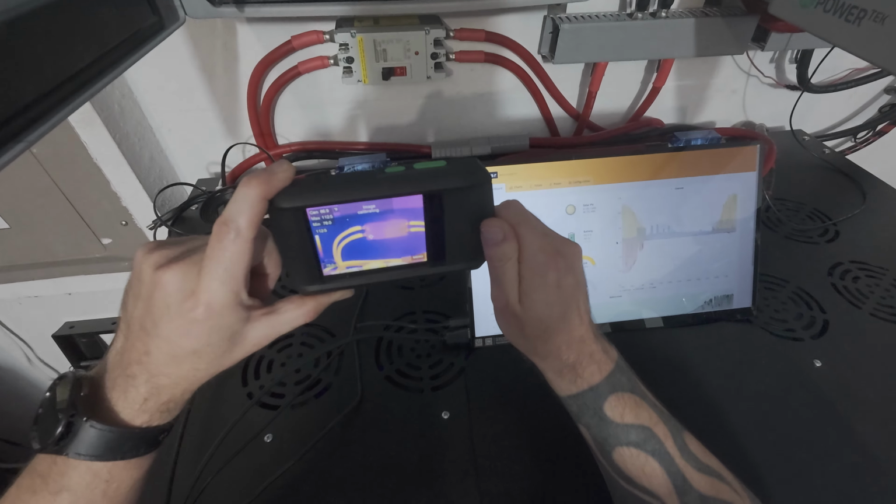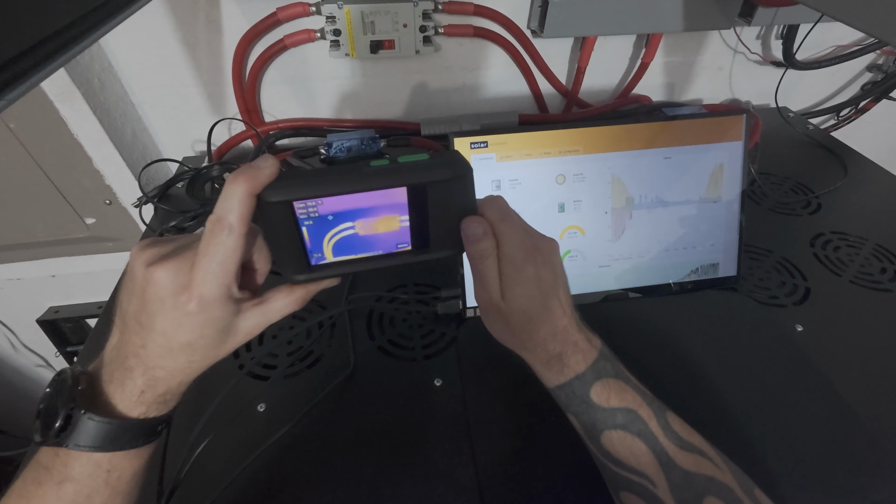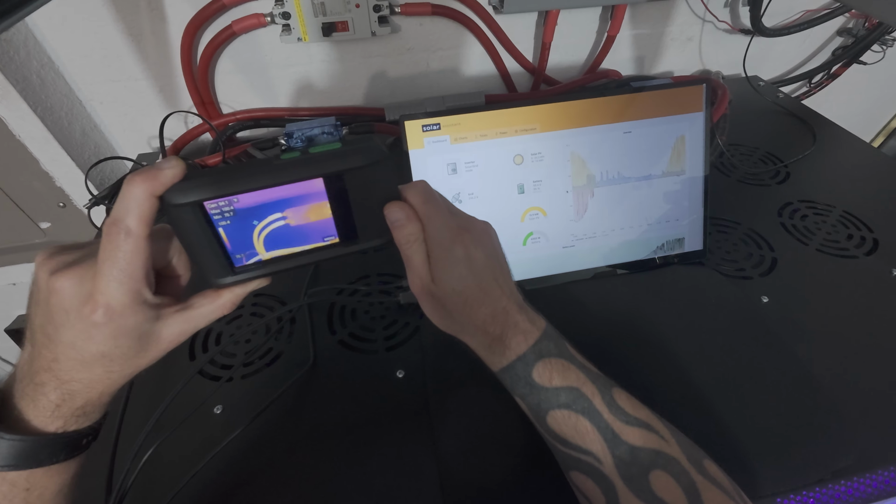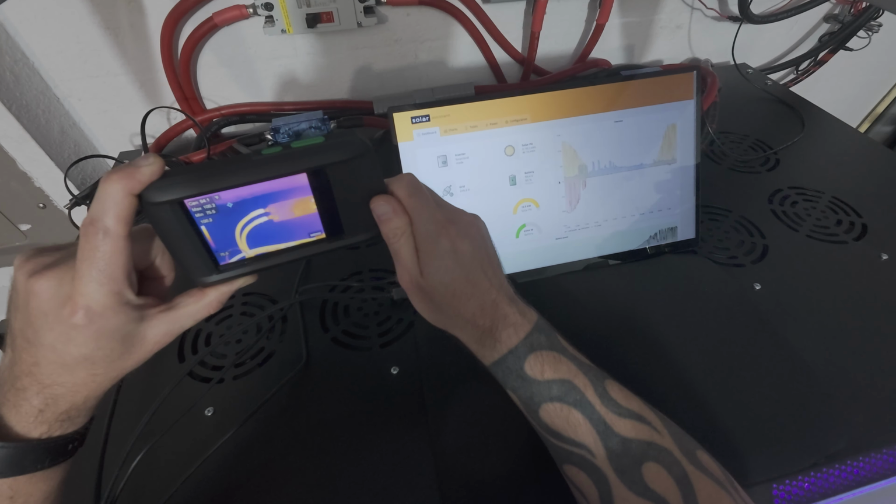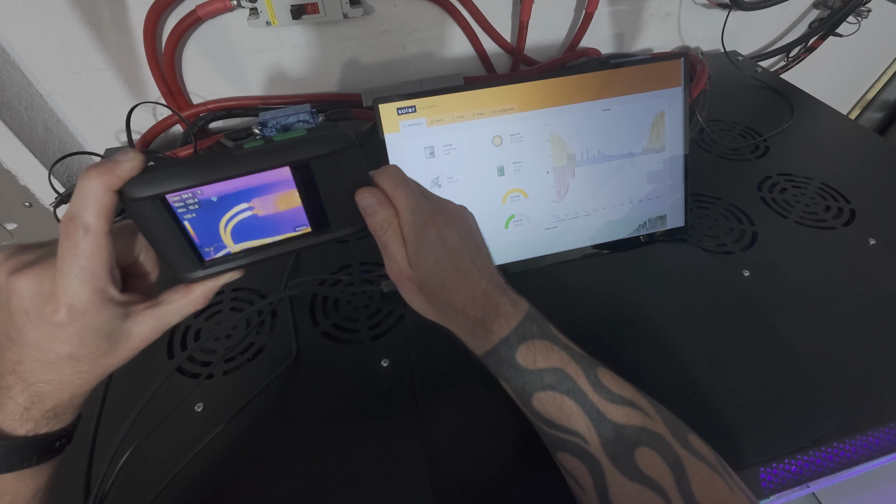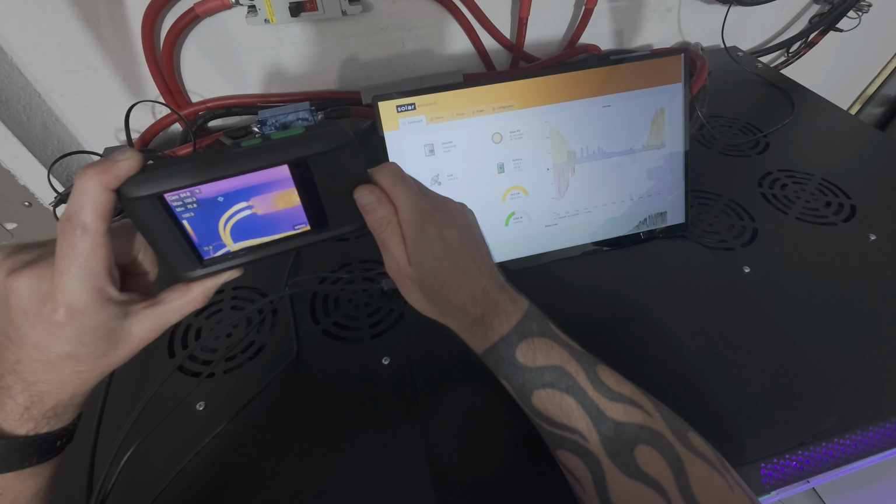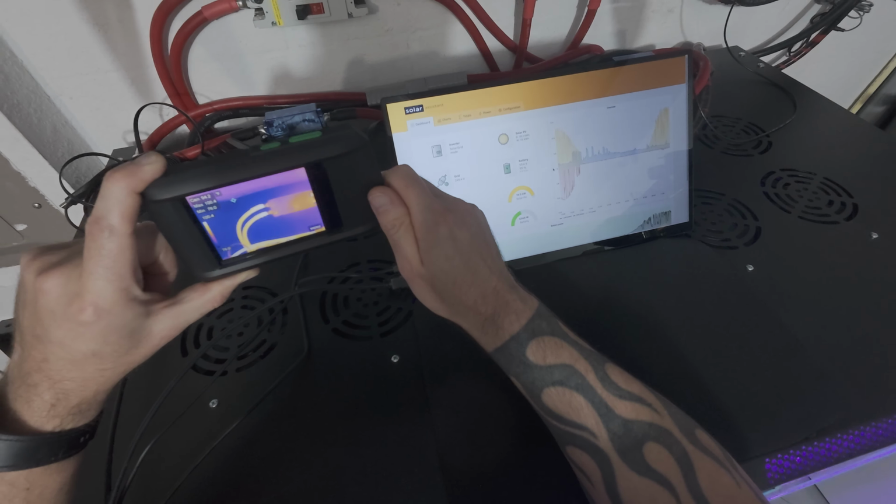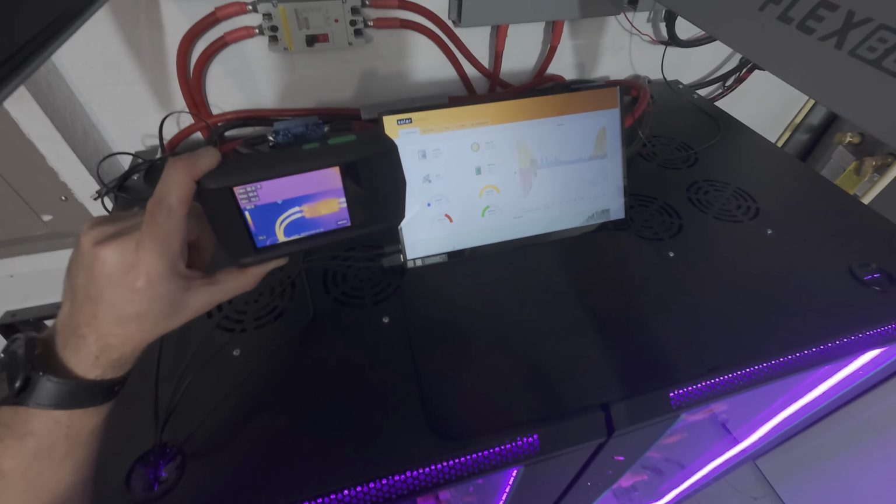But real quick, while everything would be hot still, what I'm doing is basically doing a thermal inspection just to ensure that none of my connections are loose, that nothing seems out of whack. So you can see here that the wires are only 100 degrees. Actually, that's the max temperature. Center temperature 93, 94 degrees Fahrenheit on the wire, which is basically how hot it is in my garage.